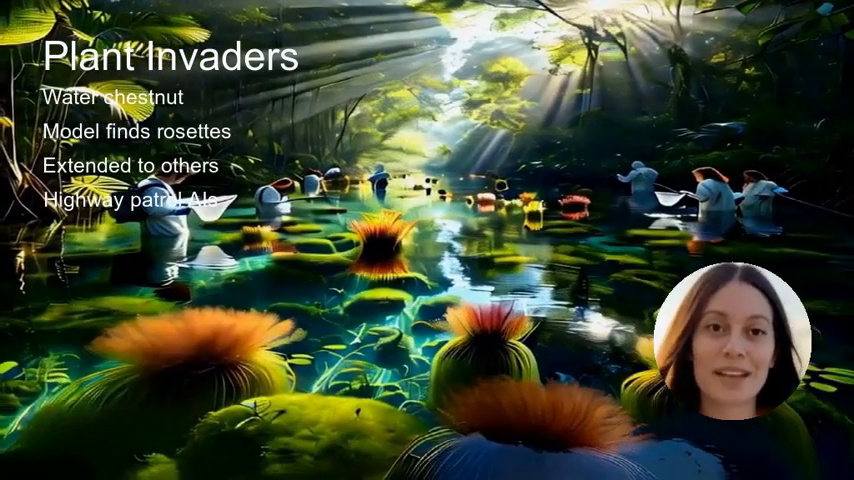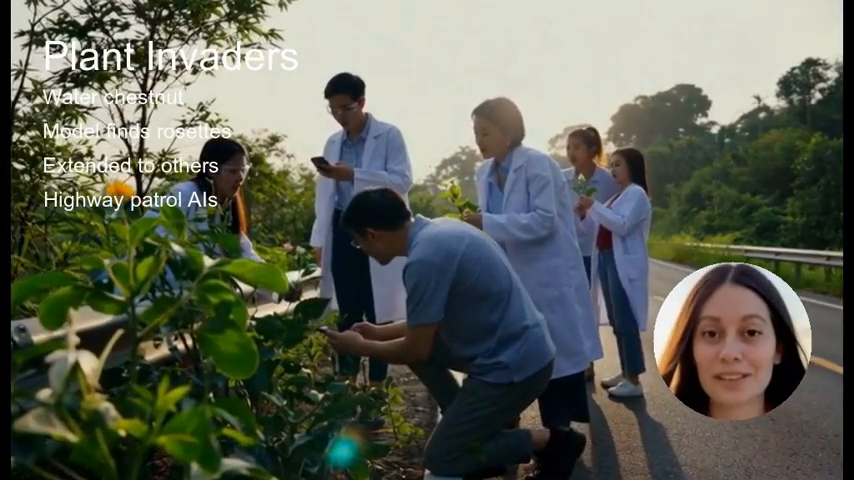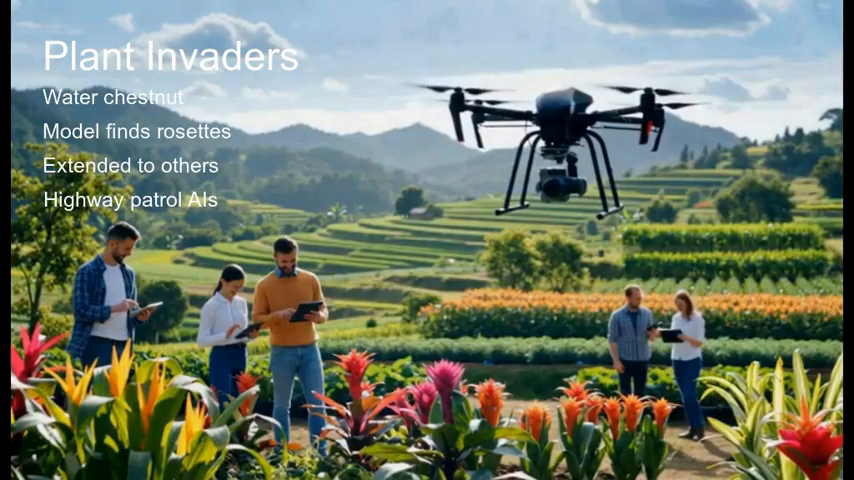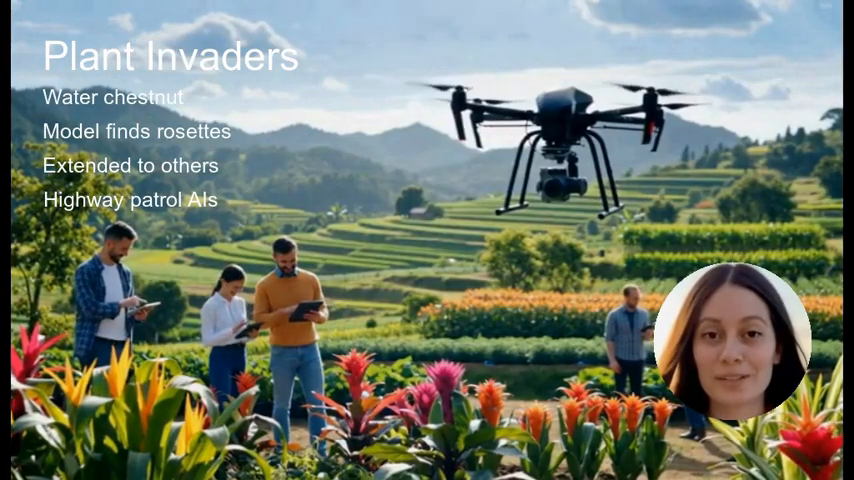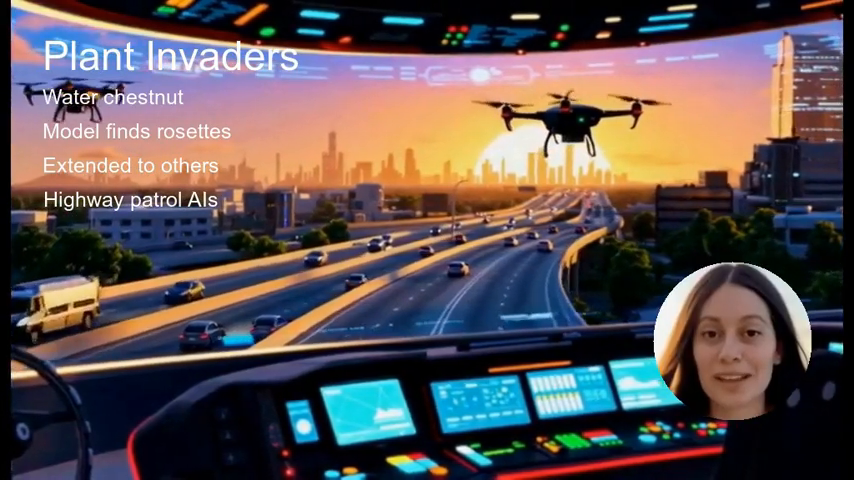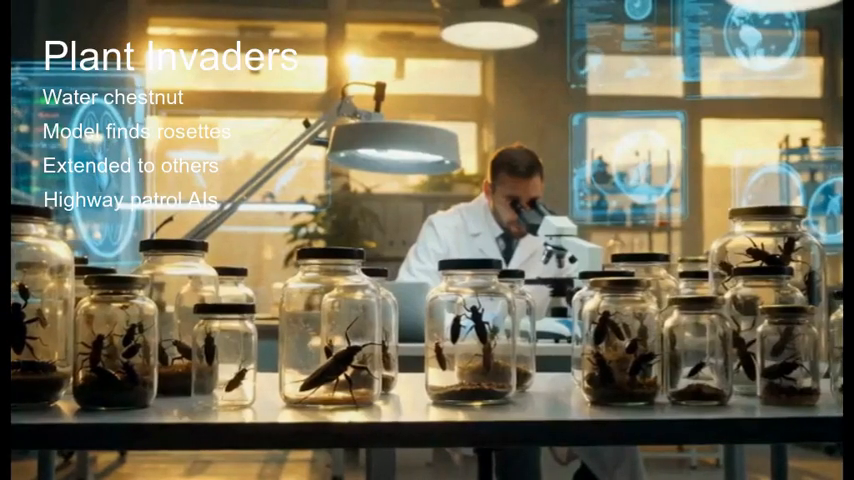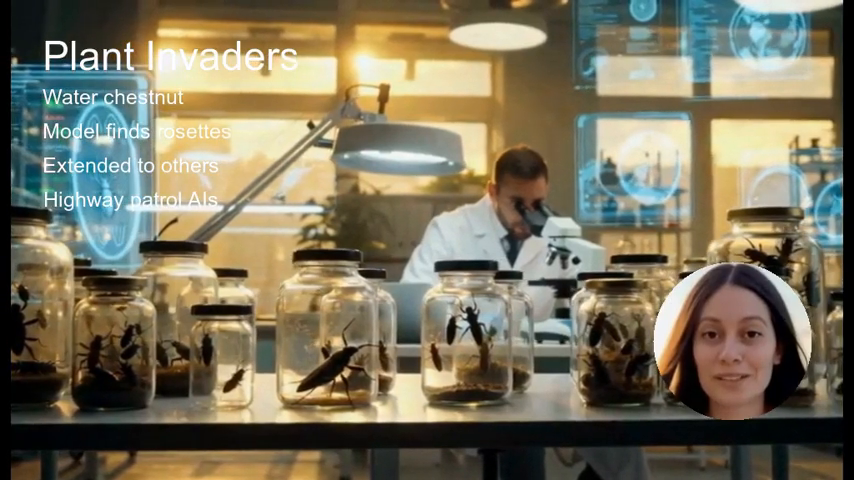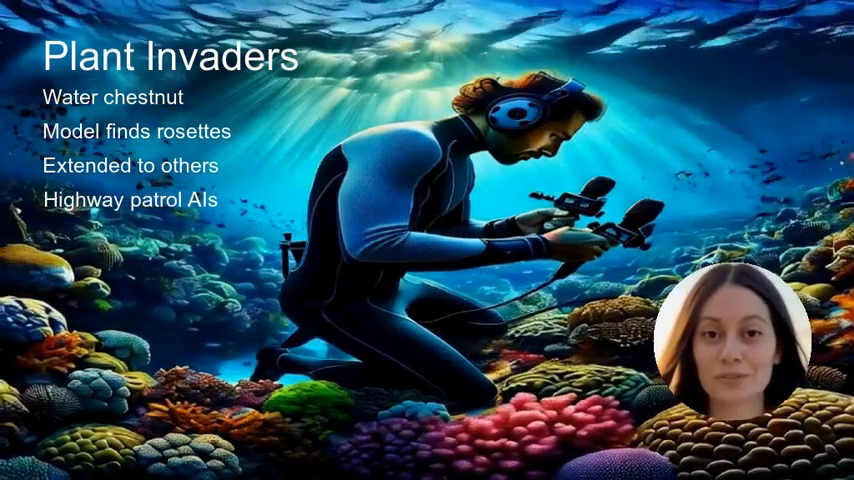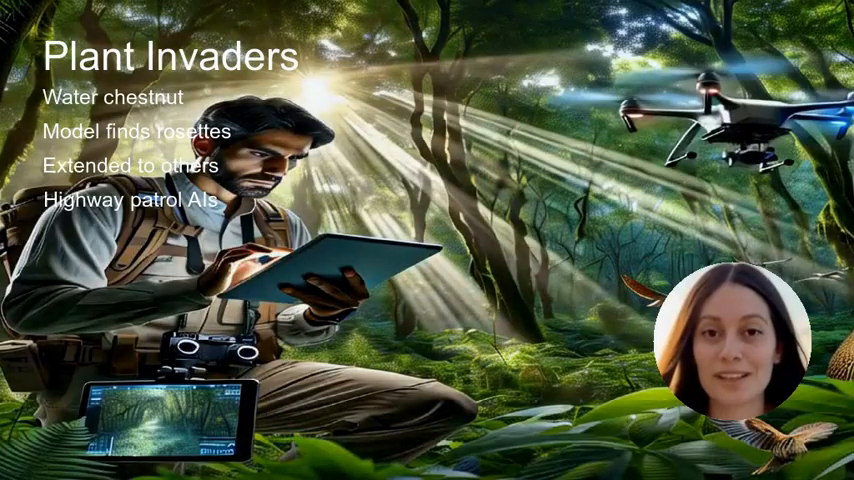In Europe, the MAMBO initiative borrows a plant identification algorithm from a citizen science app and repurposes it to scan roadside photographs for alien weeds. Early tests showed the AI could pick out target species even with minimal training data, hinting at a future where highways are patrolled by algorithms that raise the alarm when a new invader takes root. There are even experiments in classifying insects from photographs and using underwater microphones to recognize marine intruders by the sounds they make. Each of these cases illustrates how flexible AI can be.